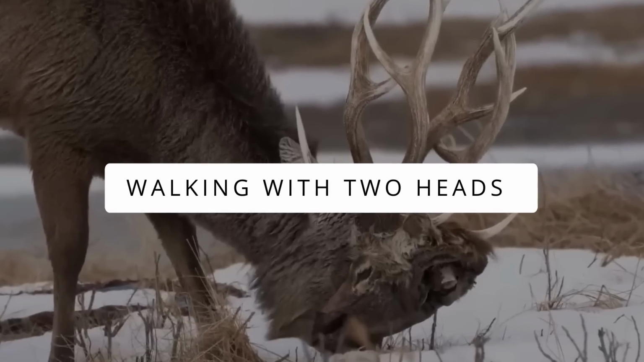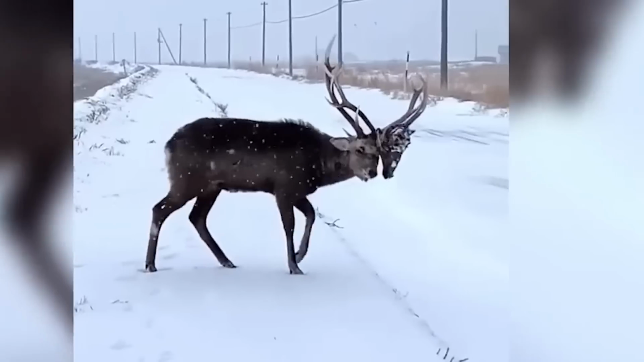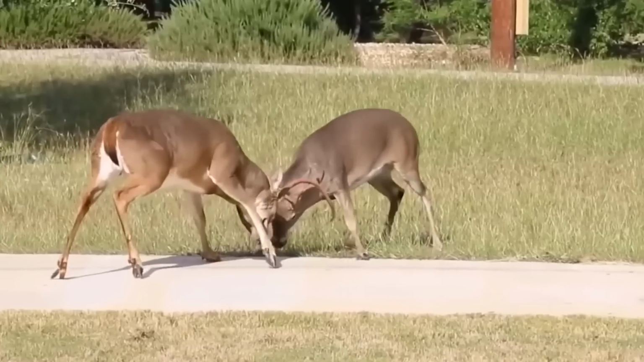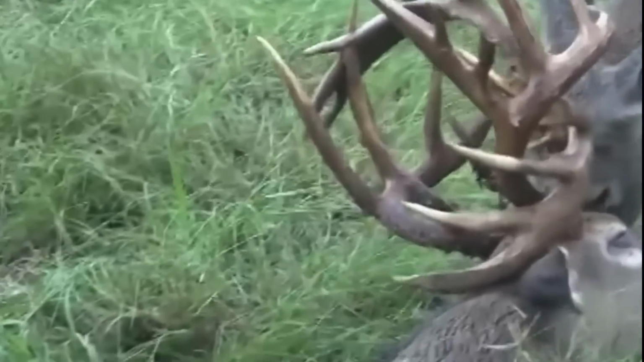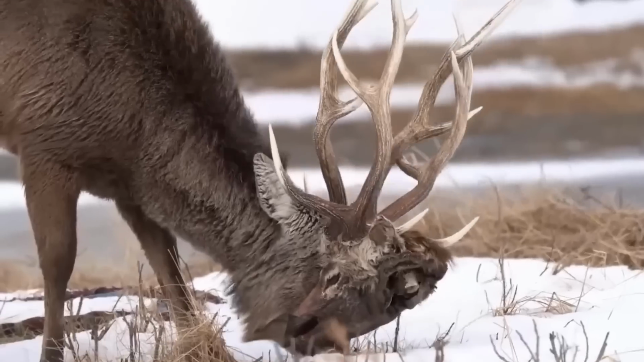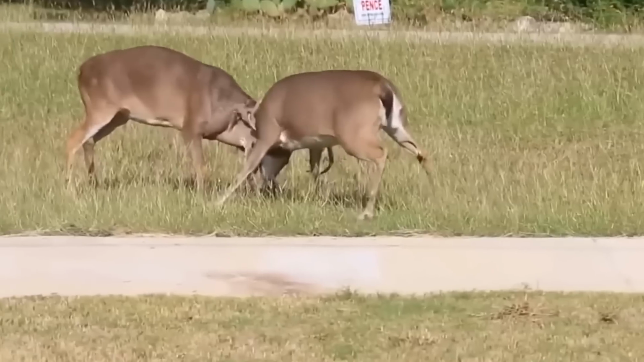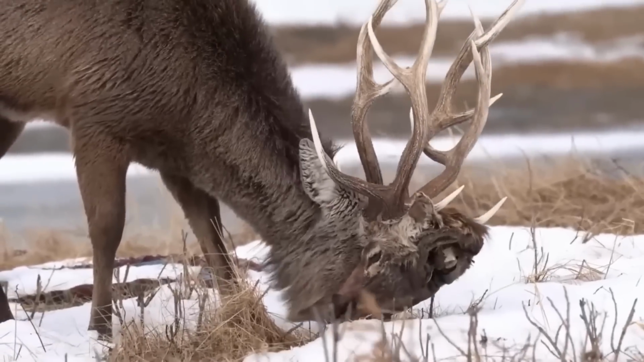Walking with two heads. This unusual Sika buck with two heads was spotted in Hokkaido, Japan. Well, no, it's not some bizarre deformation, but rather a pretty unrealistic scenario where this buck just happened to be stuck with another decapitated buck's head to its antlers. And while there's no reasonable explanation for this unsettling view, experts say the two of them were locked in a battle when one passed away, leaving the other one with its head as a prize.